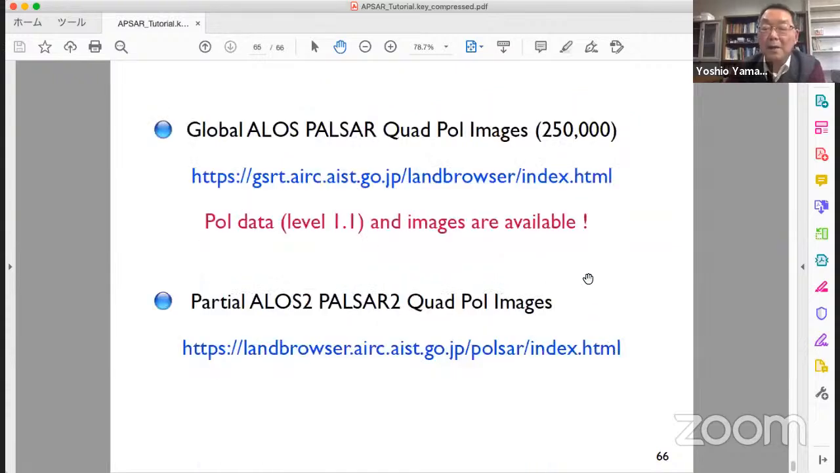Okay, one last slide. This is good news for you. Global AROS PolSAR quad-pol images, more than 250,000 scenes, are available now.